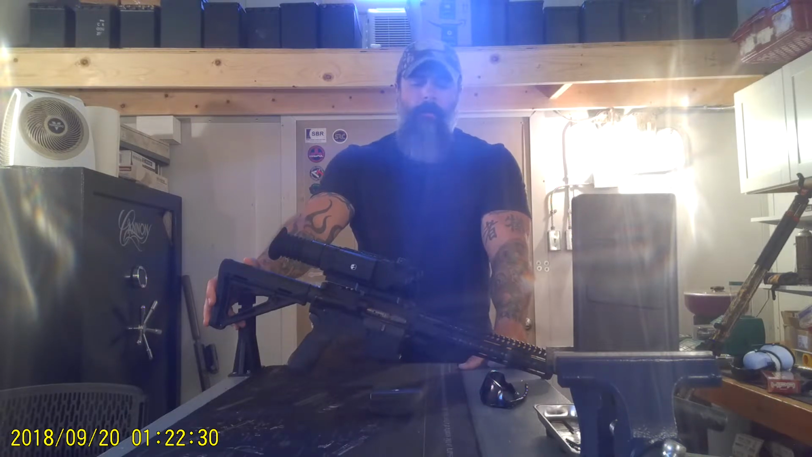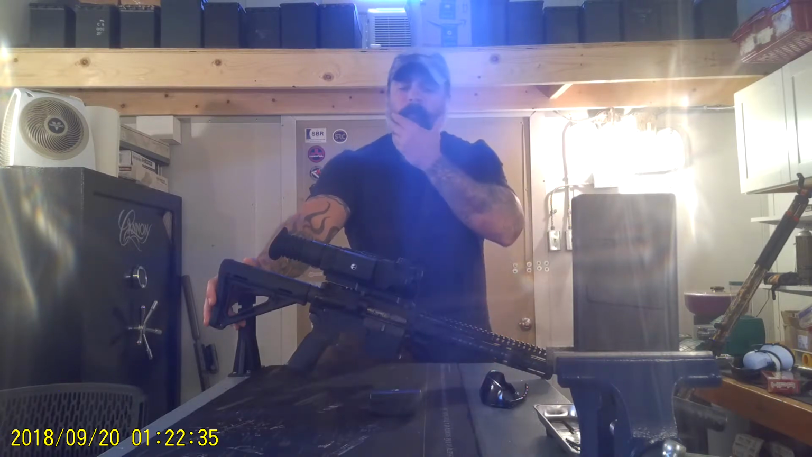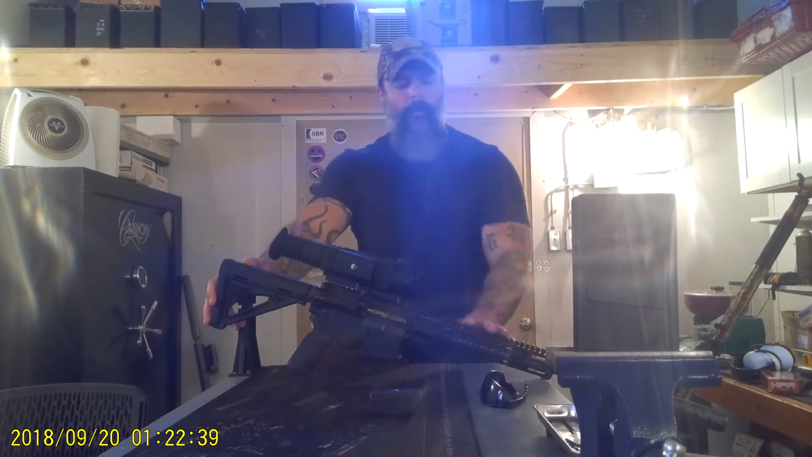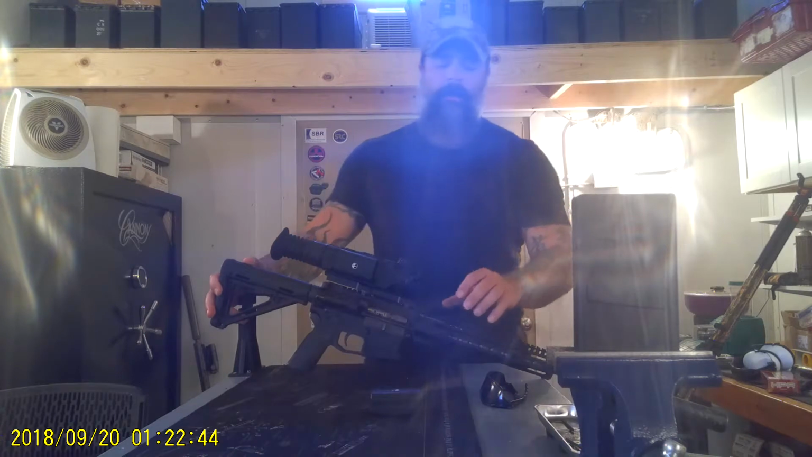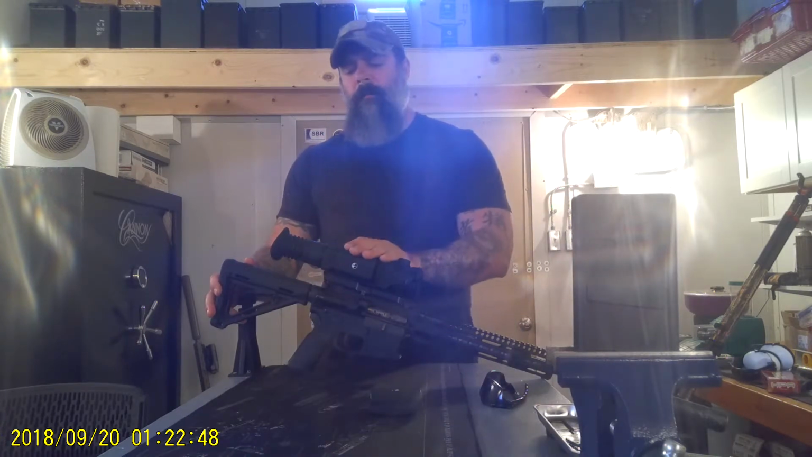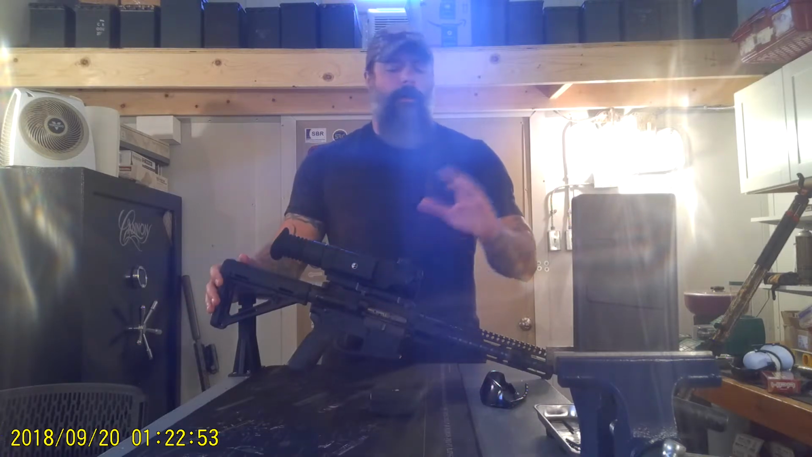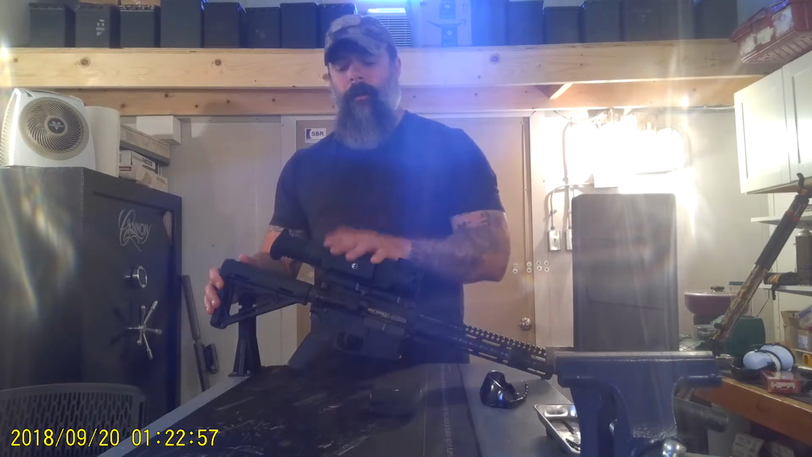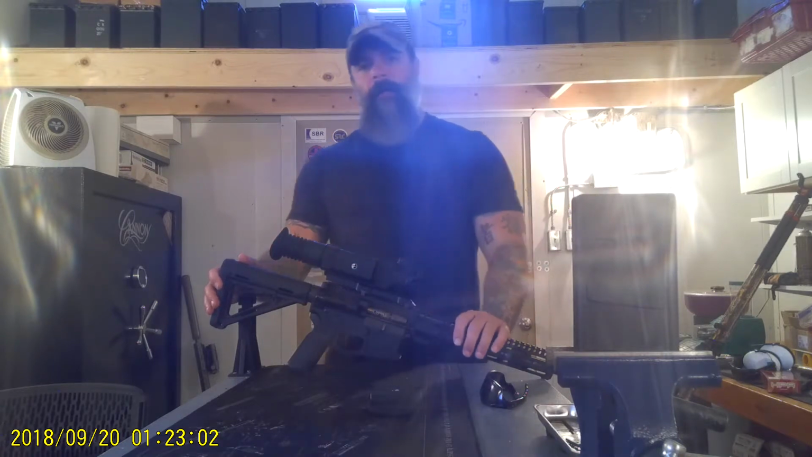Another feature that I do like is that it takes in 5 different yard lines. Now, I haven't done it with my supersonic bullets from the 300 Blackout. That's why this is sitting on the 300 Blackout, though, because I think it does 3 guns. My first gun, I'm doing supersonic 300 Blackout, and it's zeroed at 100 yards. My second gun is a 300 Blackout subsonic, and it's zeroed at 25 yards.